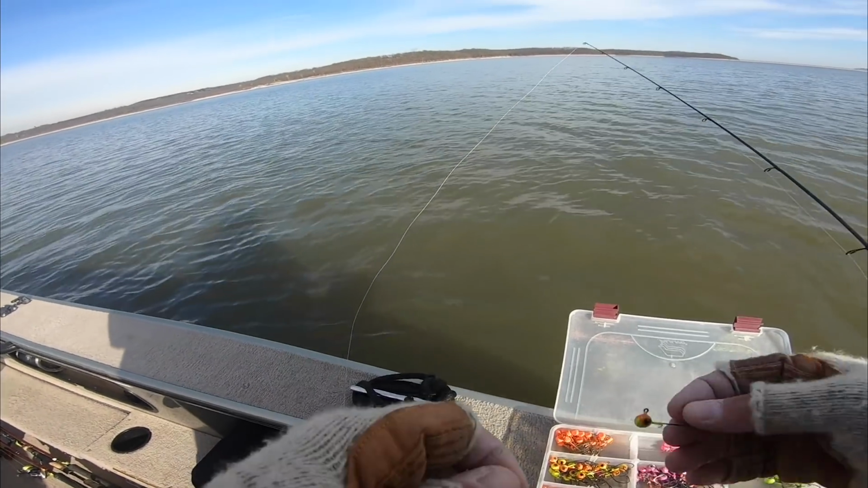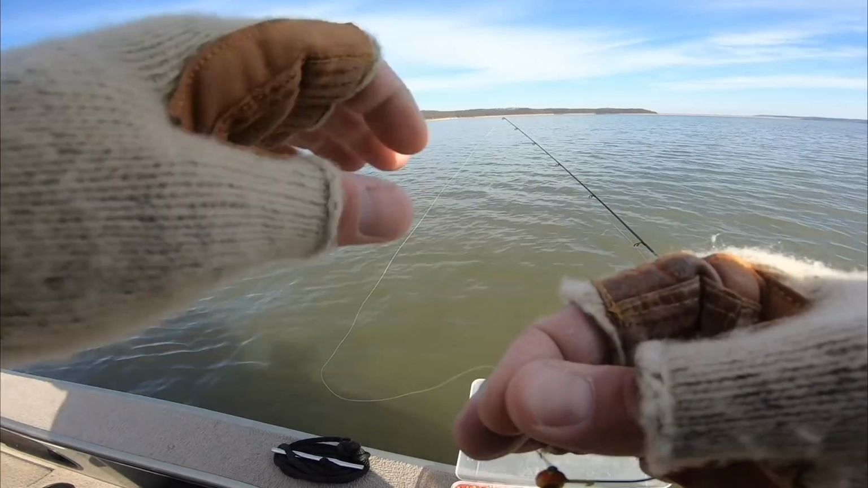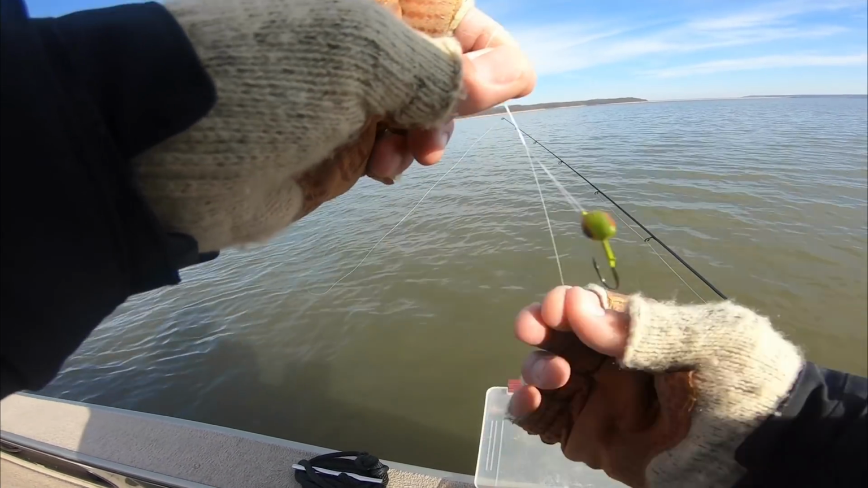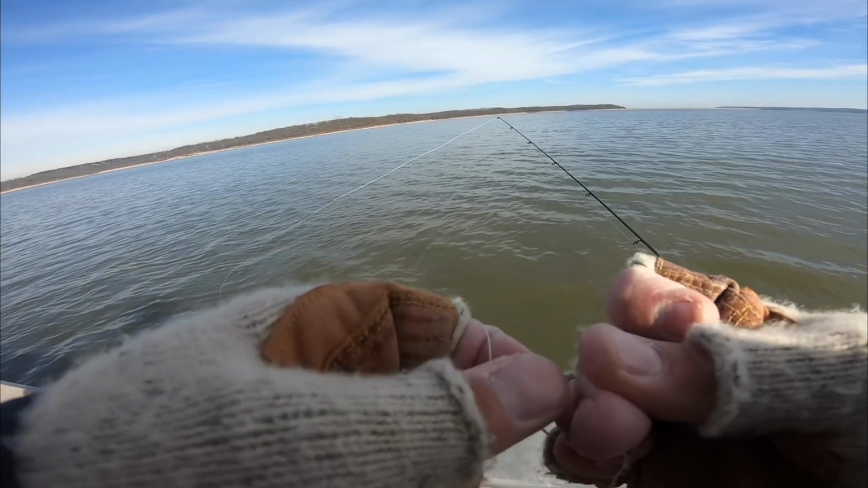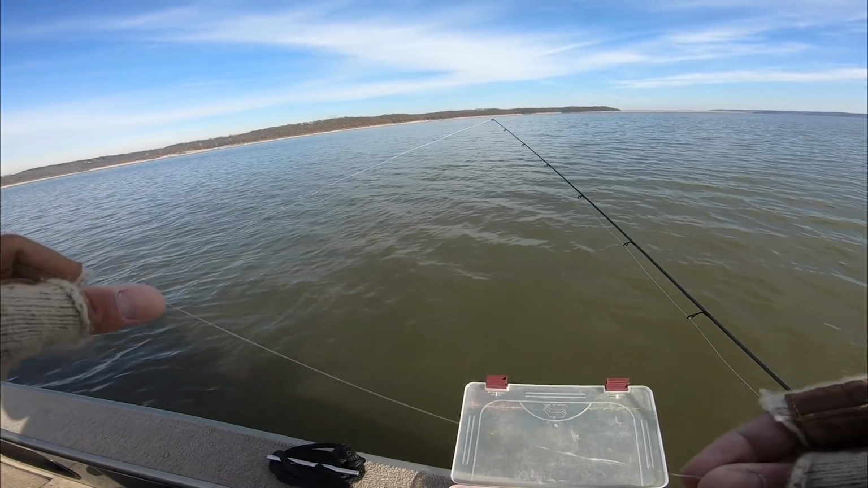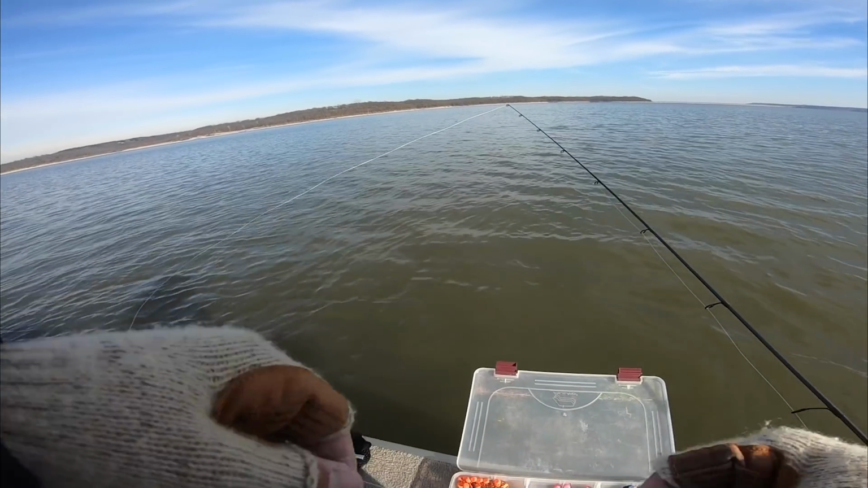As far as colors go, I don't really know what's going to be the best today, but we're going to start with obviously what's been good. Going to start with the old double jig rig. Got a video on my channel that I'll link somewhere in here on how to tie that double jig rig, but I really like fishing that when fish are on brush piles in the wintertime.